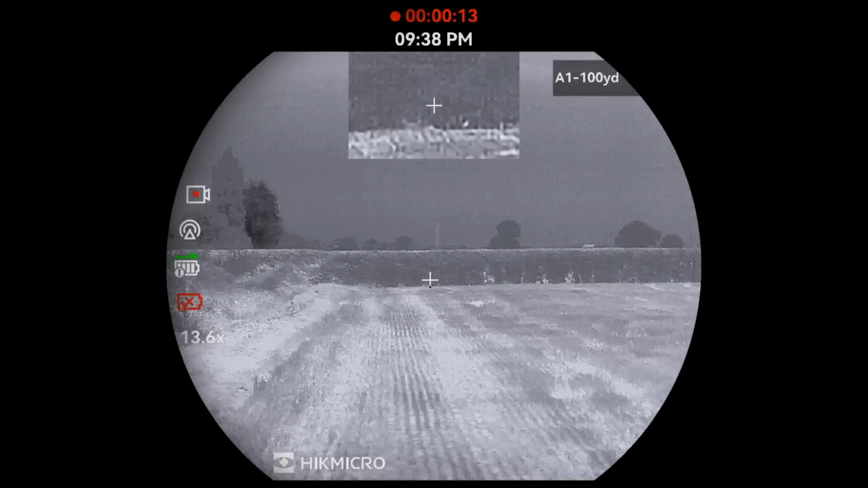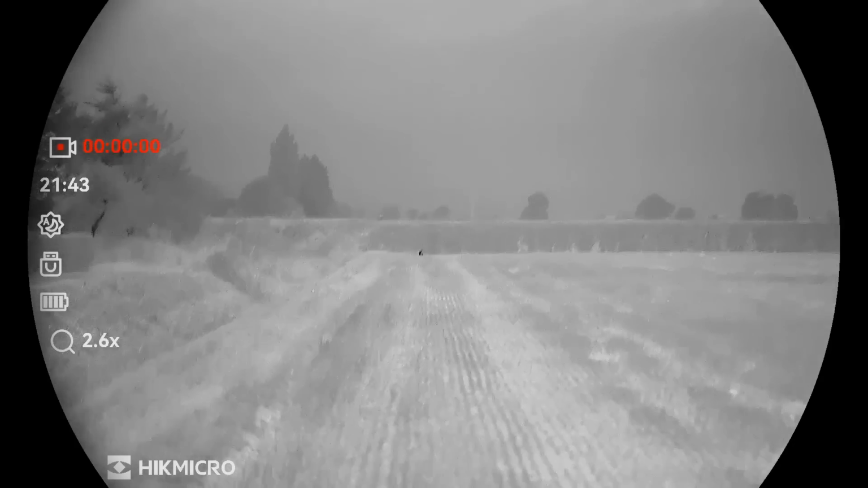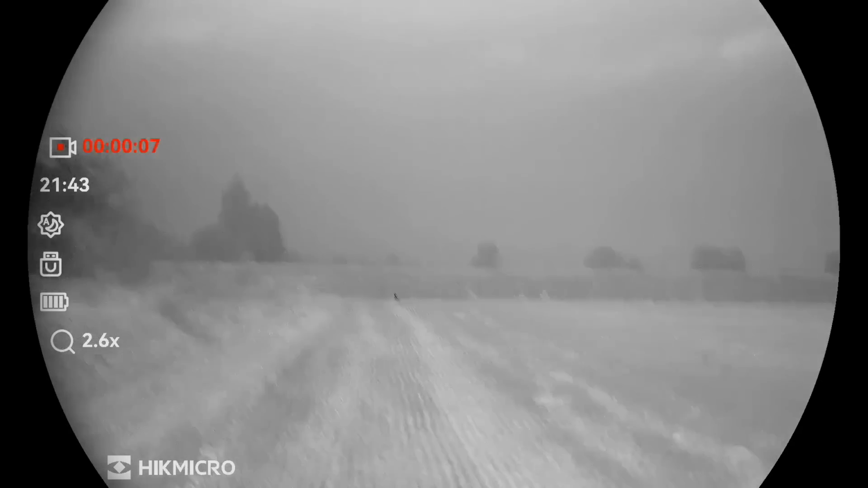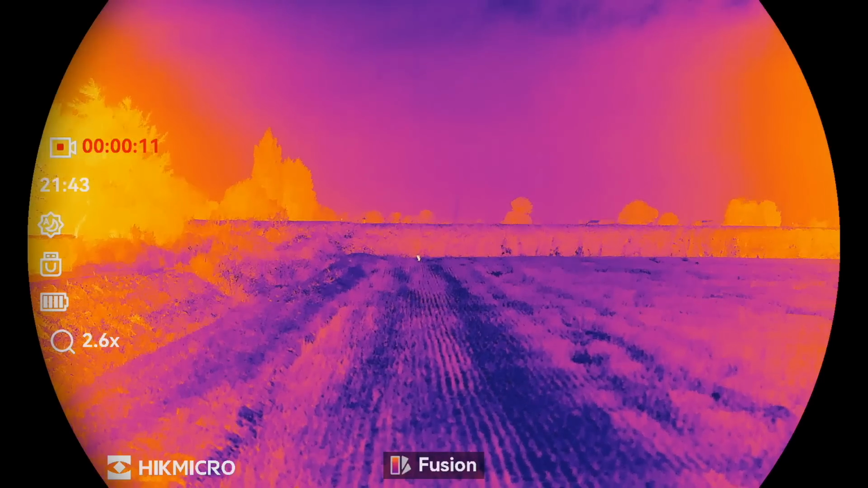I was fairly sure that I'd seen that other fox over by the hedge, so I continued to call. But 5 minutes later, and with no luck, I changed the call to a fox fight one. I thought that if another fox thinks there's a scrap going on, it might want to come and at least take a look, maybe even join in.